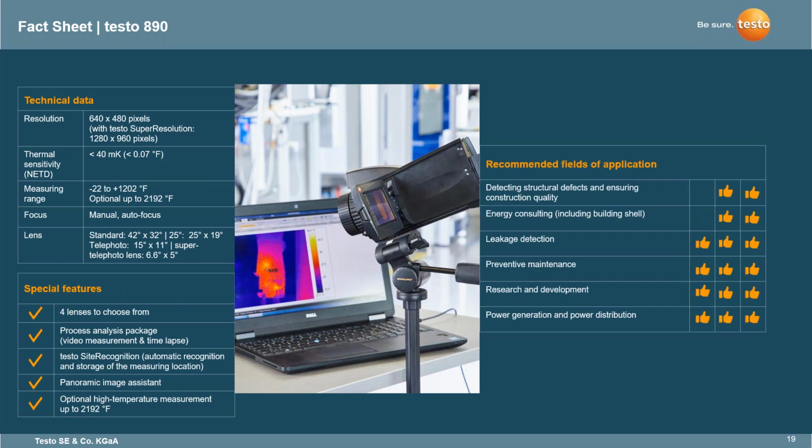Last but not least, the Testo 890. This is one where the resolution is 640 by 480. With super resolution, we're at the 1280 by 960 and the thermal sensitivity of 40 millikelvin. This can go up to 1202 degrees as well as an optional up to 2192 degrees Fahrenheit. This comes with, you could get it with an optional high temperature measurement lens and filter.